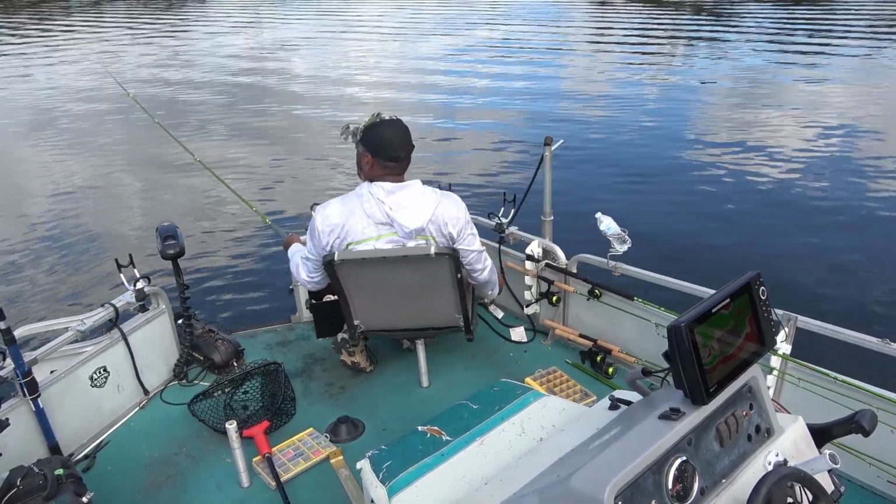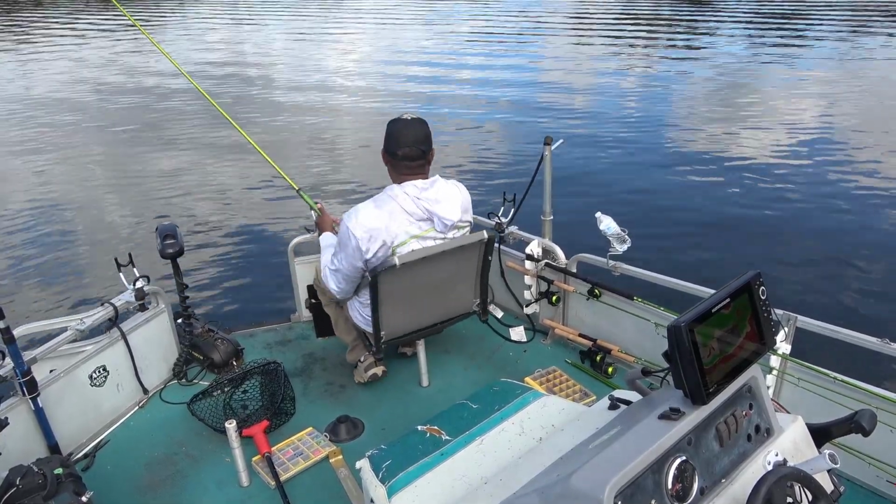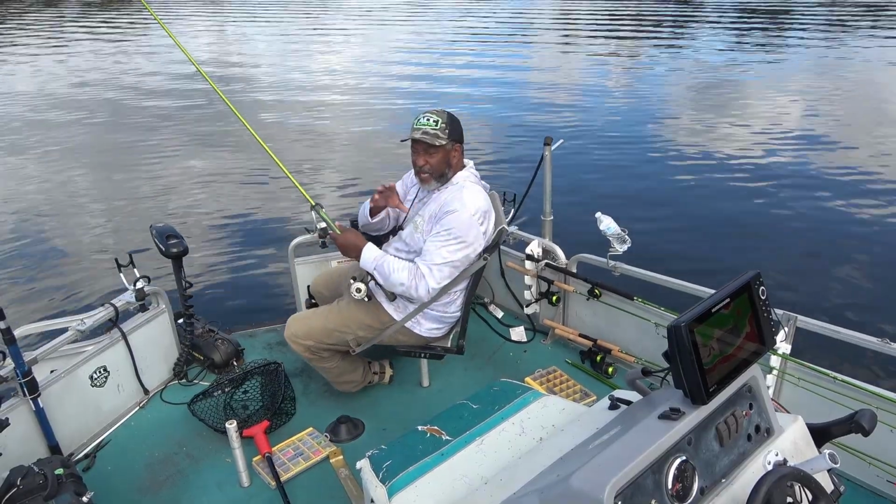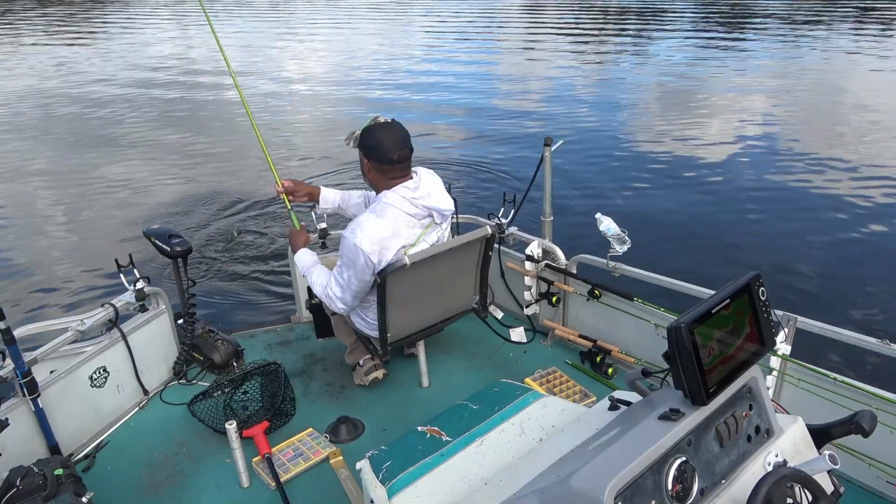Got him, folks. Got him. Put the mojo on him. And like I said, down at the bottom in the middle of that pile, there's some decent fish out here, folks. Decent fish.